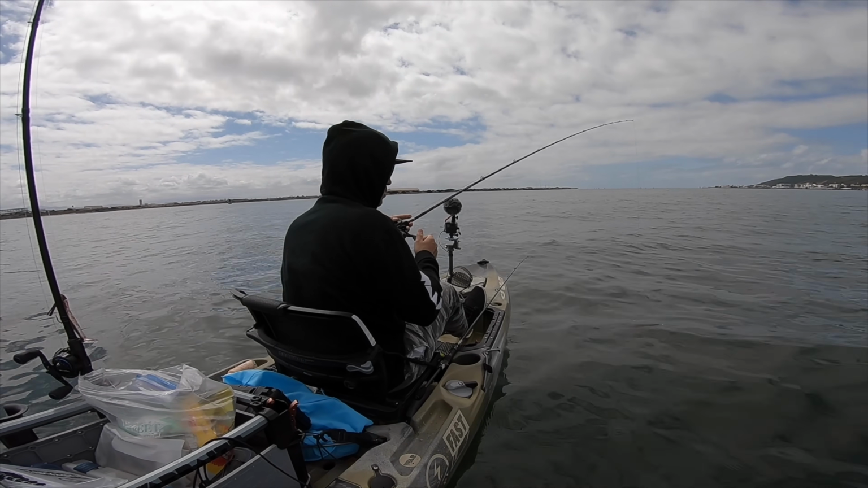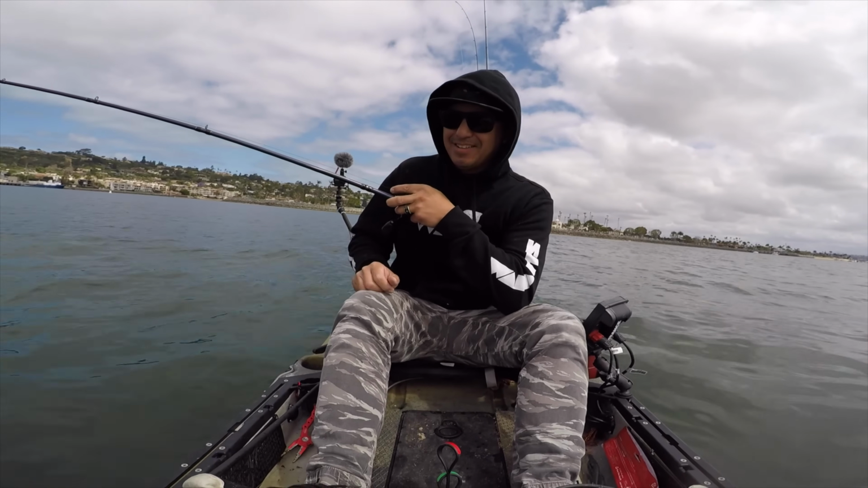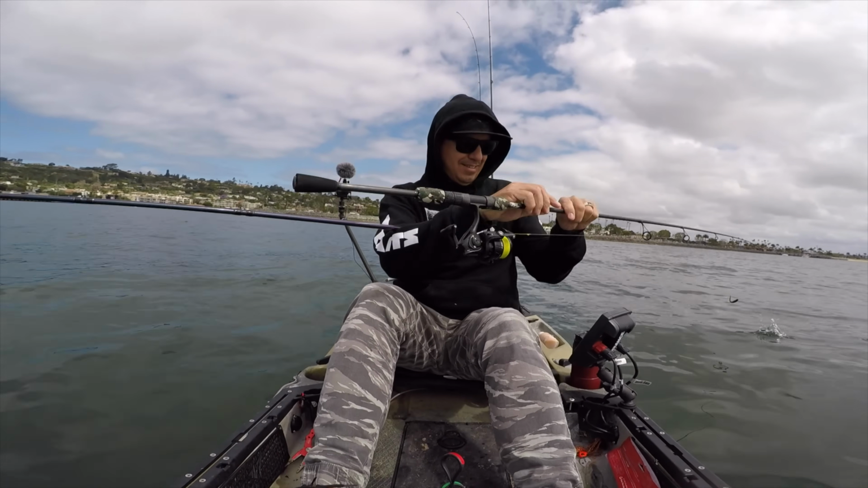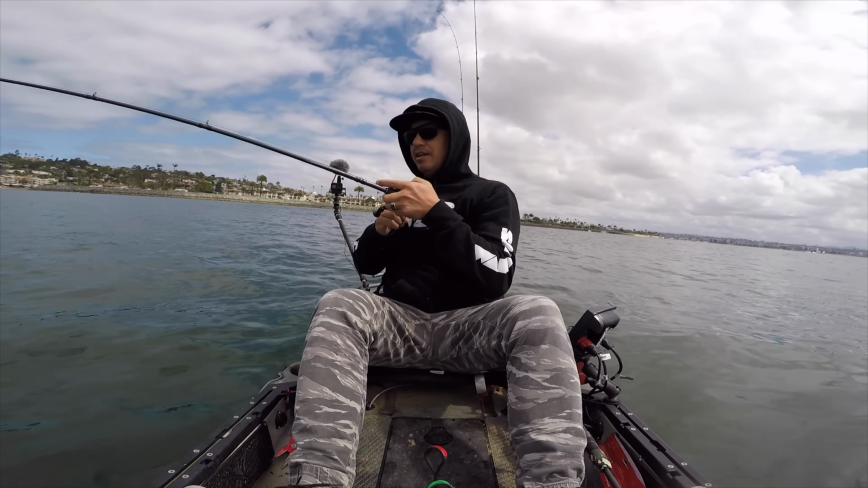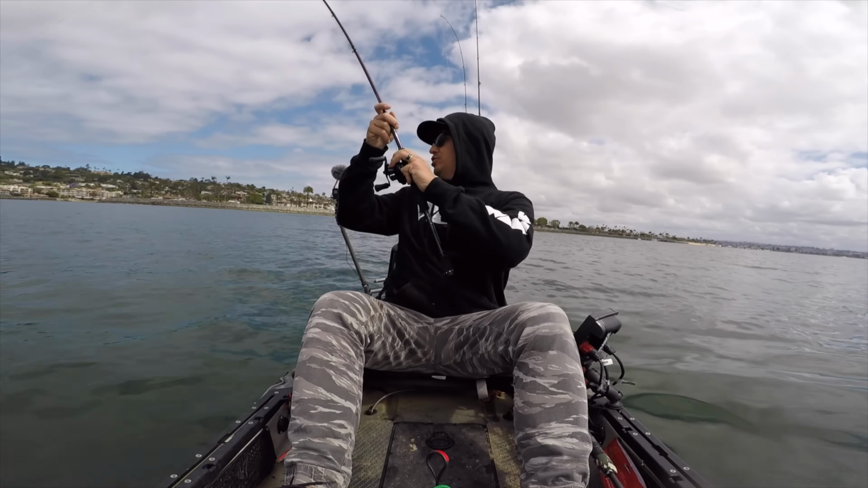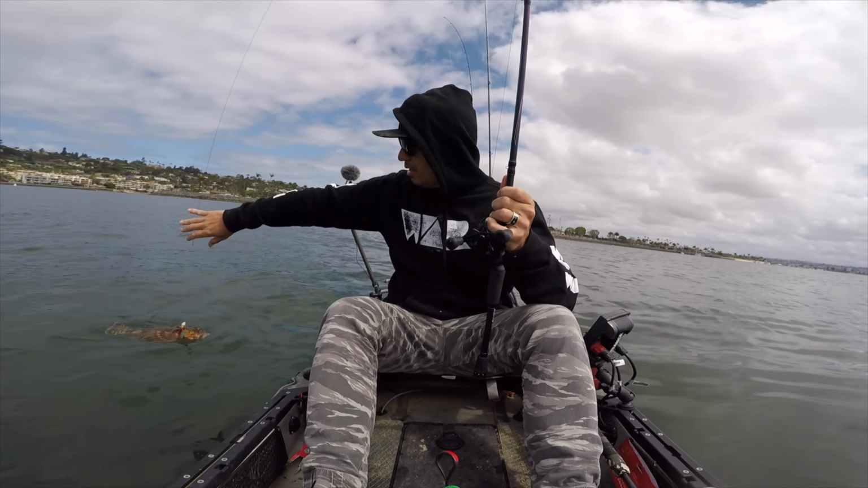Monster, boy. Yeah, this is a monster. This is the one where you better get your toes out of the way. Dude, he's fighting back. One of the biggest sculpins I've caught, for sure. Thing looks like a little lingcod or something.